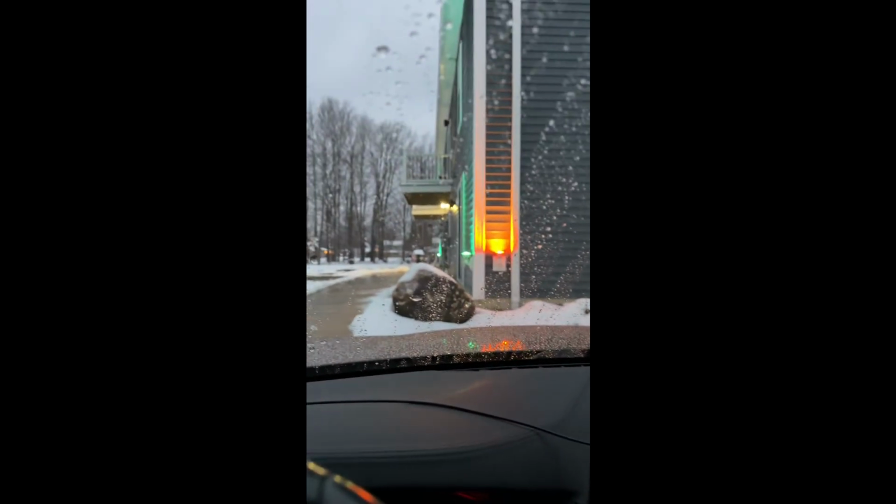So, oh, look at that, deer. You guys catching those back there? They're way back there. Look at this. Deer right there. This is perfect.